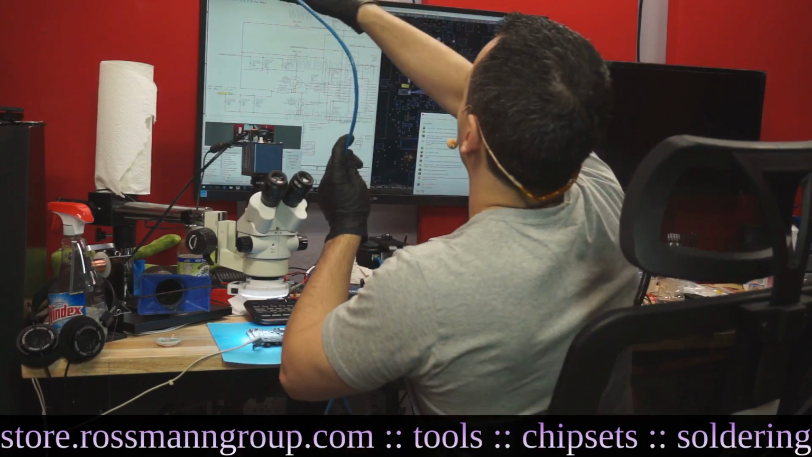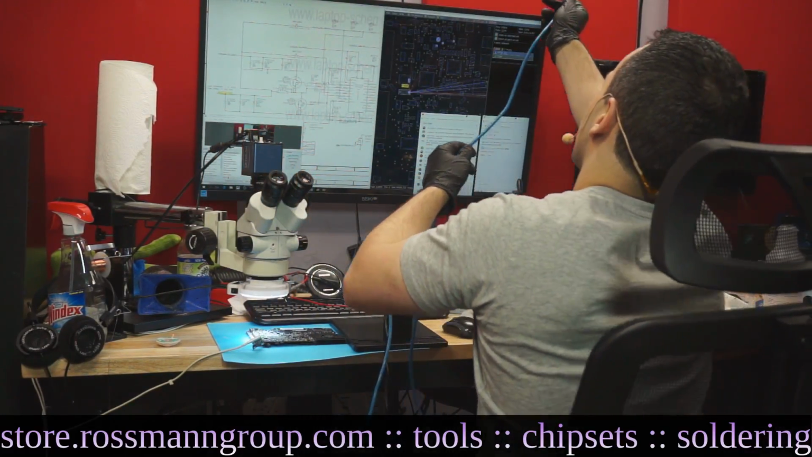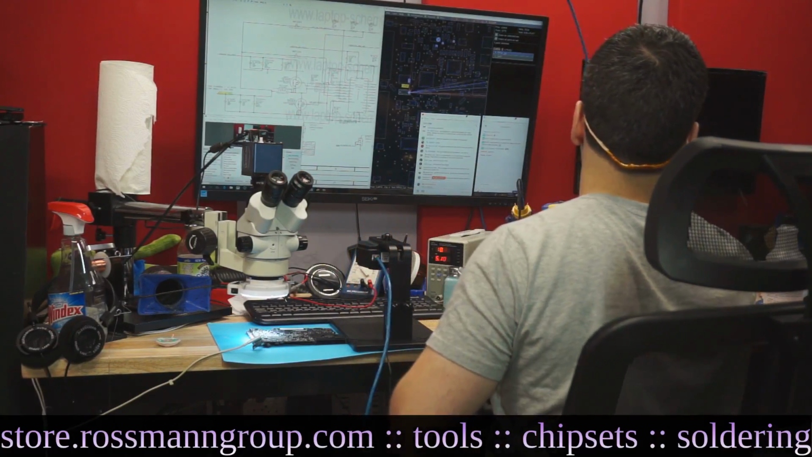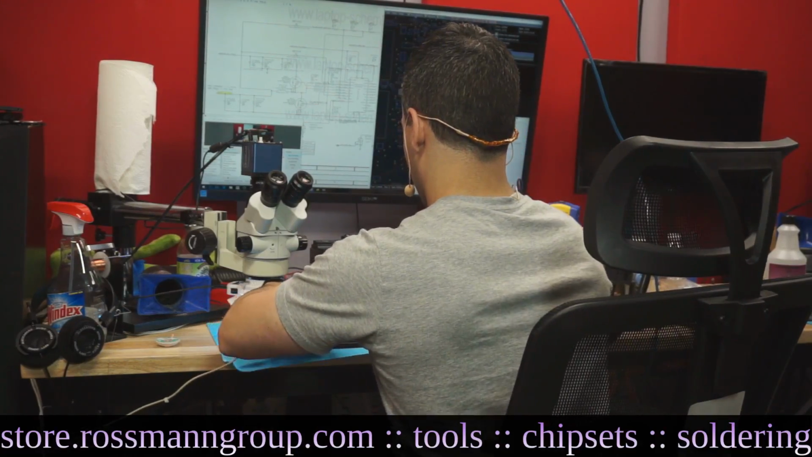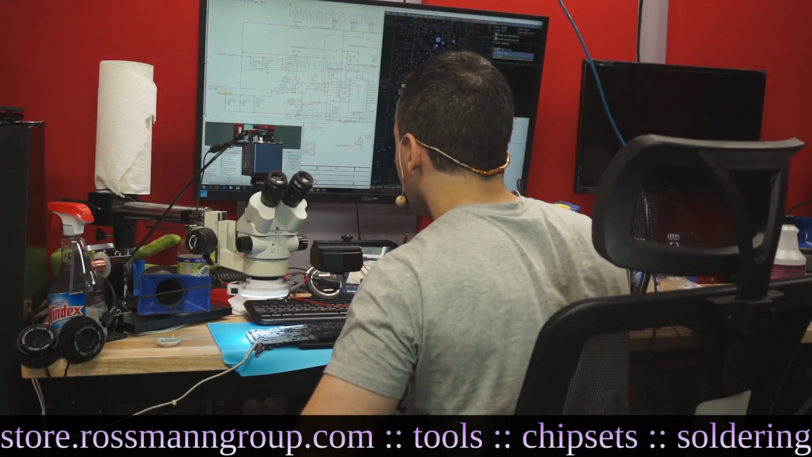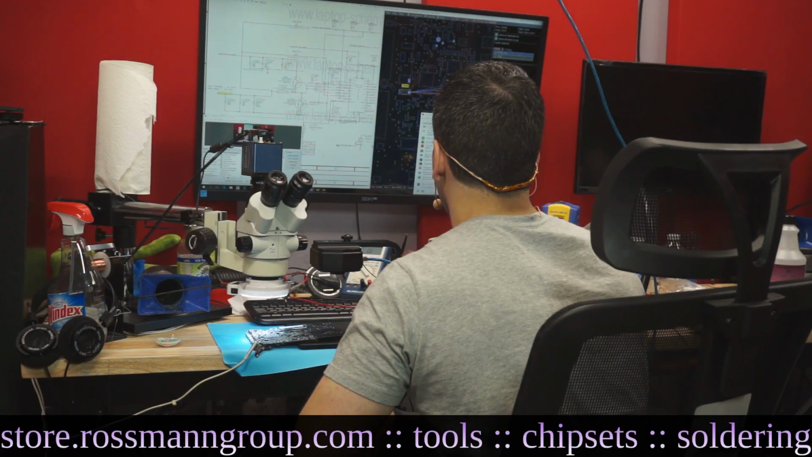I gotta move this little Cat 5 wire out of the way. This used to be the wire for the phone, but I have no space for the phone on my desk, so I'm using it for this instead. And we're gonna check this thing out. Now let's see if I can add this little piece of software onto the screen so that you can then see it.